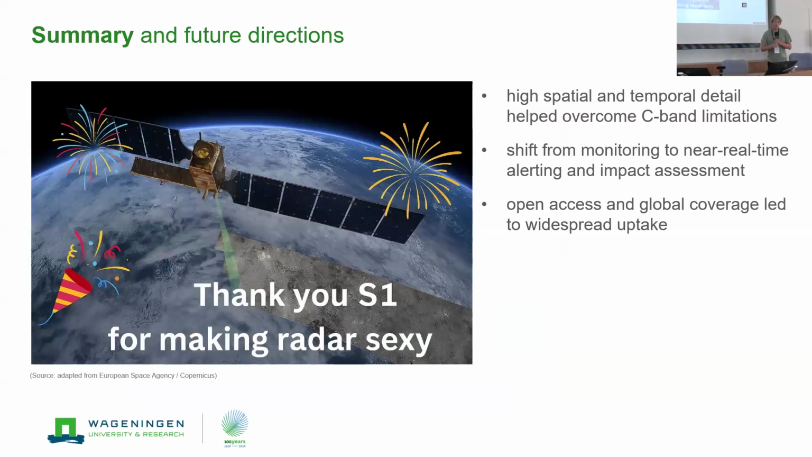Let me conclude. First of all, as a radar scientist, I would like to thank you, Sentinel-1, for making radar sexy again, because it was considered very unattractive when I started my PhD. Everyone worked with optical data, and I think now, including Tom, many people pick up radar data and recognize its use. The high spatial and temporal detail really helped to overcome the limitations of C-band, and we were able to shift from monitoring to near real-time alerting and even impact assessment.